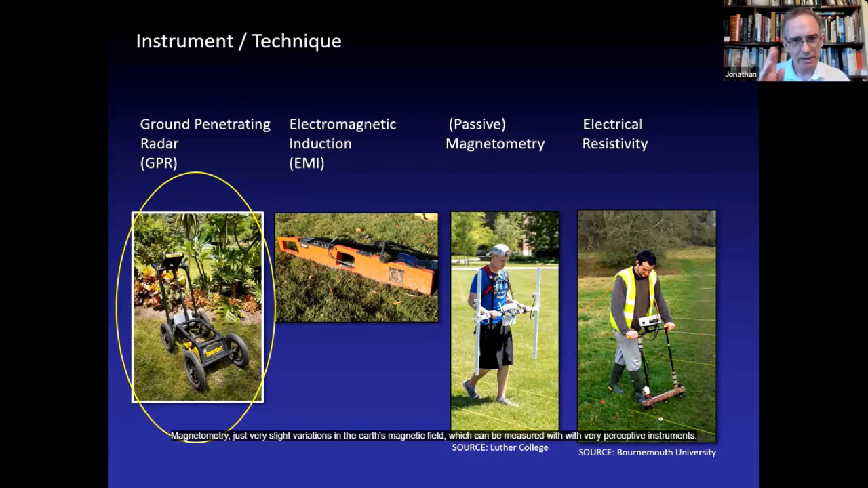Magnetometry measures very slight variations in the Earth's magnetic field, which can be measured with very perceptive instruments. These can also be instructive. Unfortunately, passive magnetic methods can sometimes be blown out just by changes in geology. There are certain places where you've got, say, igneous rock near the surface, and it prevents you from using this method.